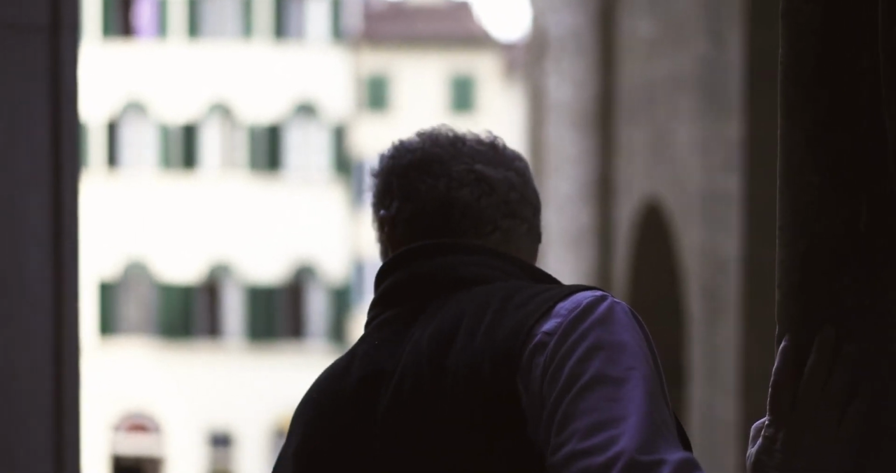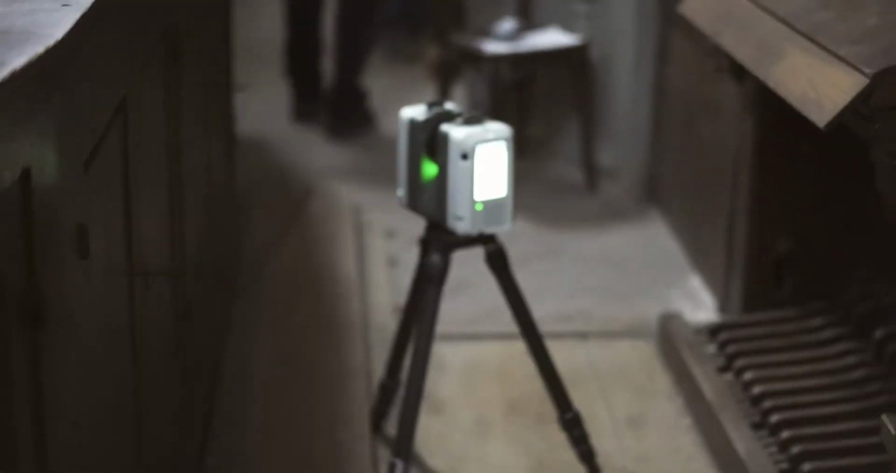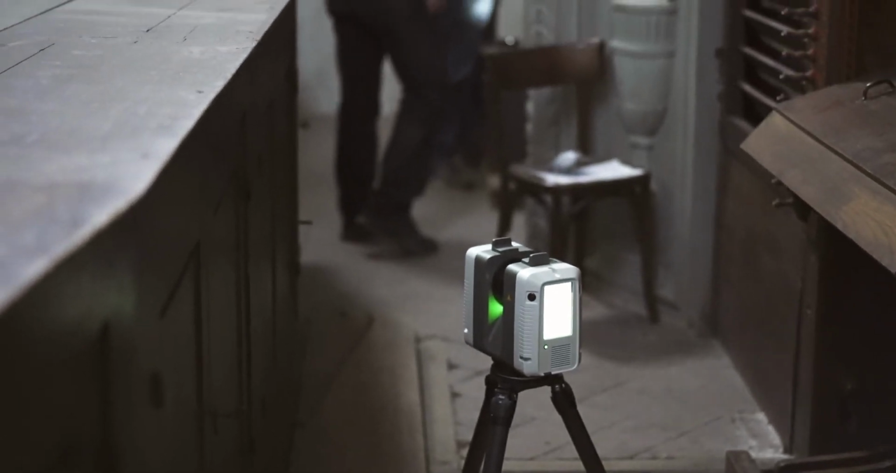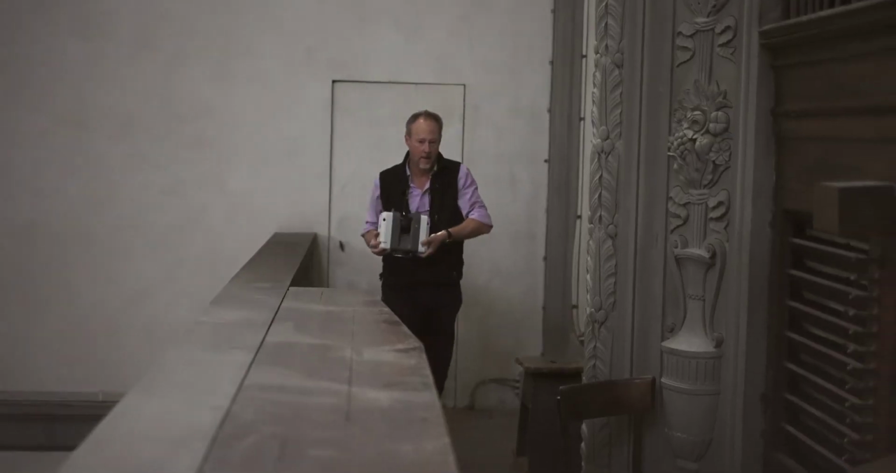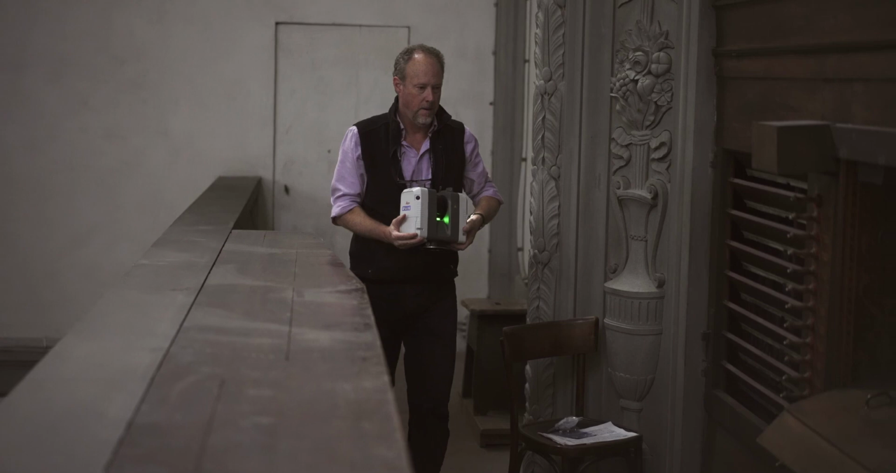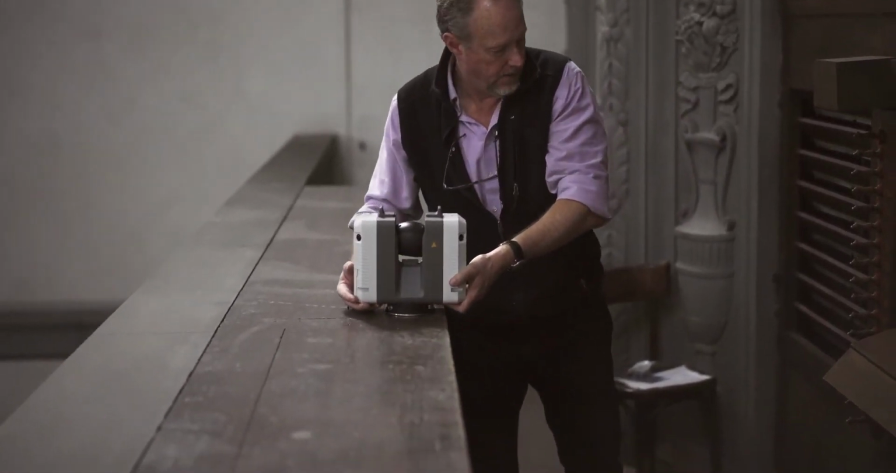I'm always trying to get into corners. I'm always trying to get around objects that might be in the middle of a room. So I'm careful to get floors, angles, the tops of things and the bottom of things. I usually scan using the tripod, but occasionally I'll take the scanner off the tripod and put it on the floor so that I get underneath pews or choir stalls.